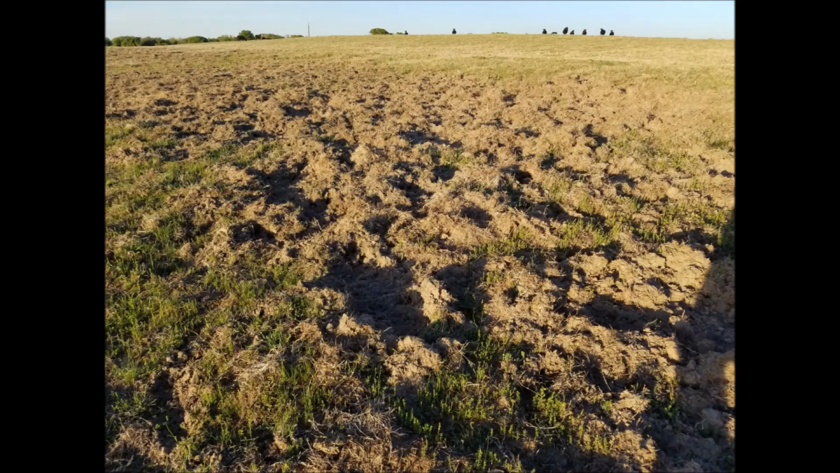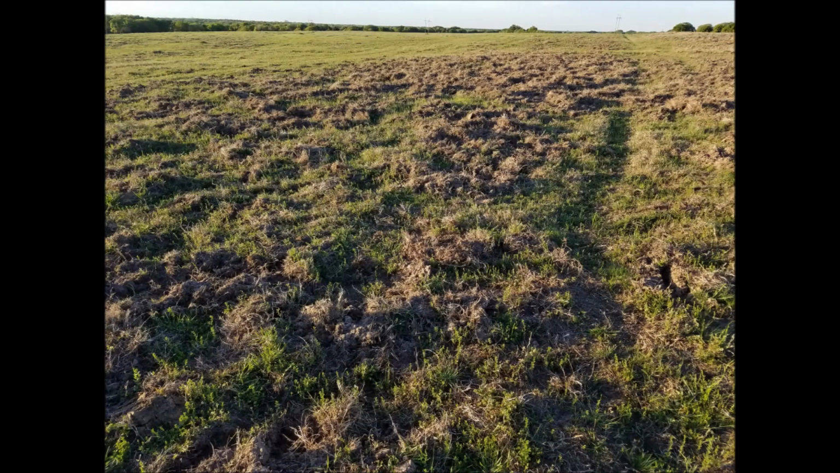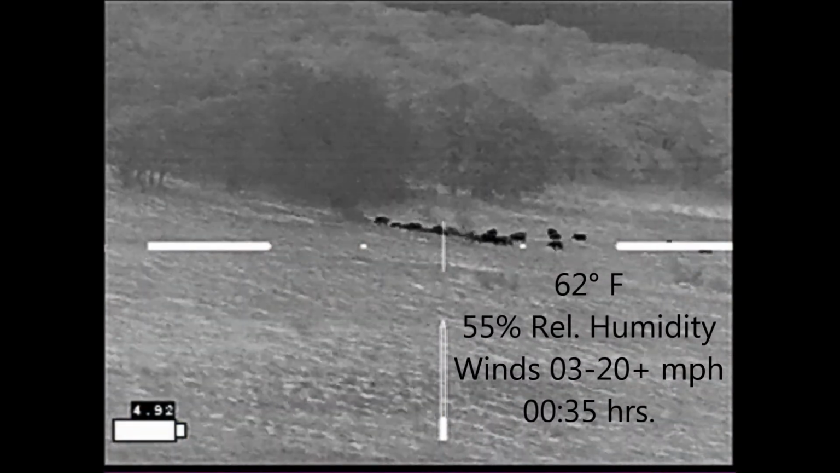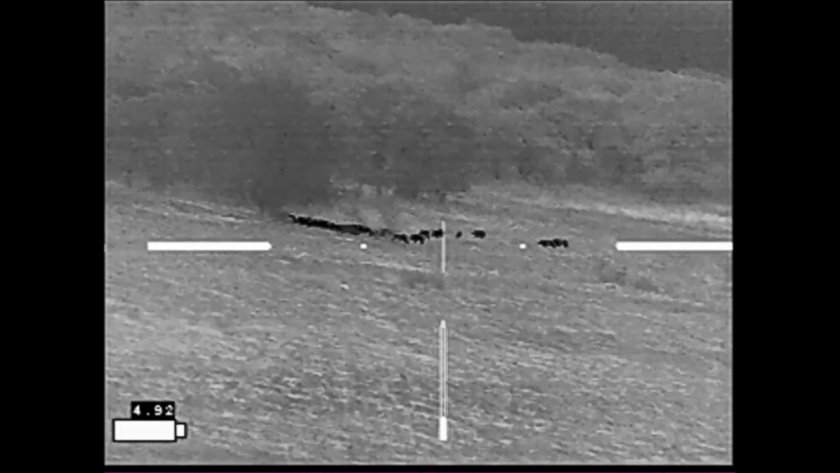Take a look at how deep the rooting is here. So I showed up to hunt expecting hogs to show up sooner or later, and sure enough they did, but they came from one of the pastures that I don't hunt because it's where the horses are kept.